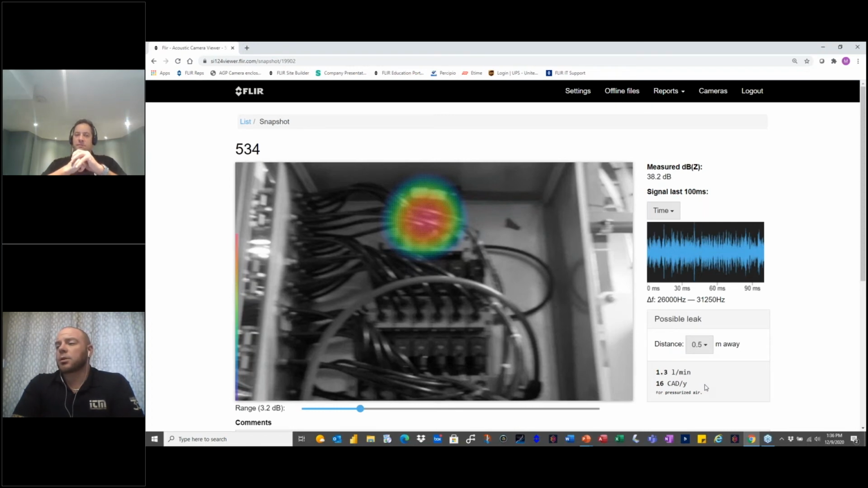Another question, from Chris: would it be able to pick up multiple leaks at the same time? Yes, so you could switch on the camera. I don't have a screenshot of that, but you have the ability to switch. Now the camera has a touch screen. There's actually no buttons other than the image capture button, the trigger in the front. You're able to switch multi-source or single source. So if you want to pick up multiple leaks, you switch to a multi-source. It's a little icon that shows you 3 dots versus 1 dot, and that's how we switch.